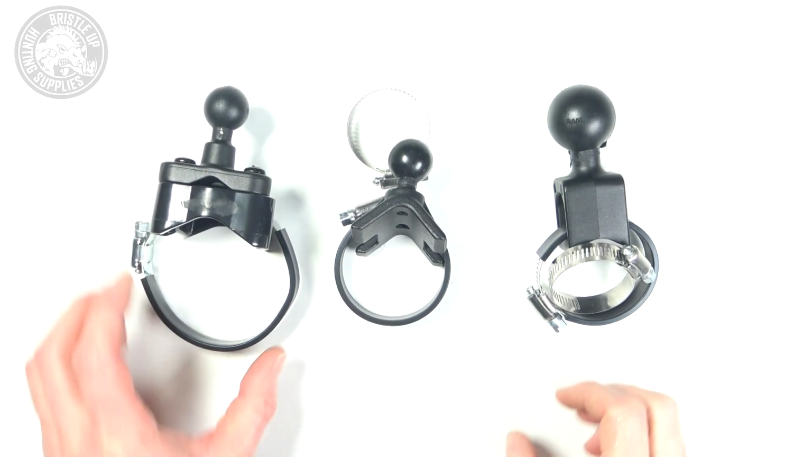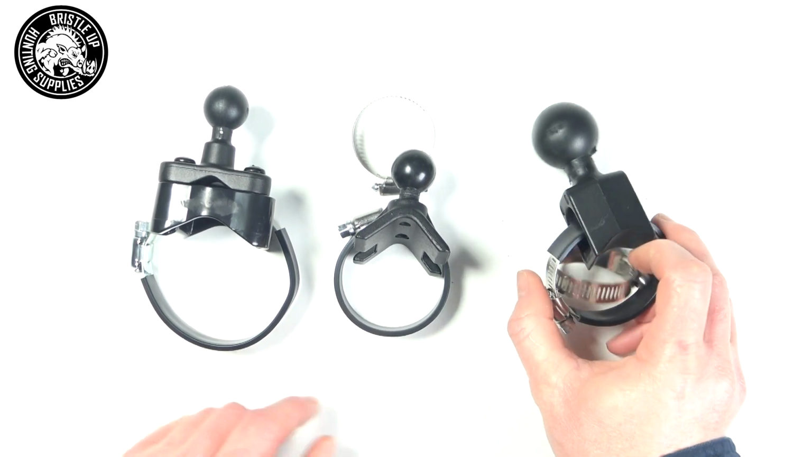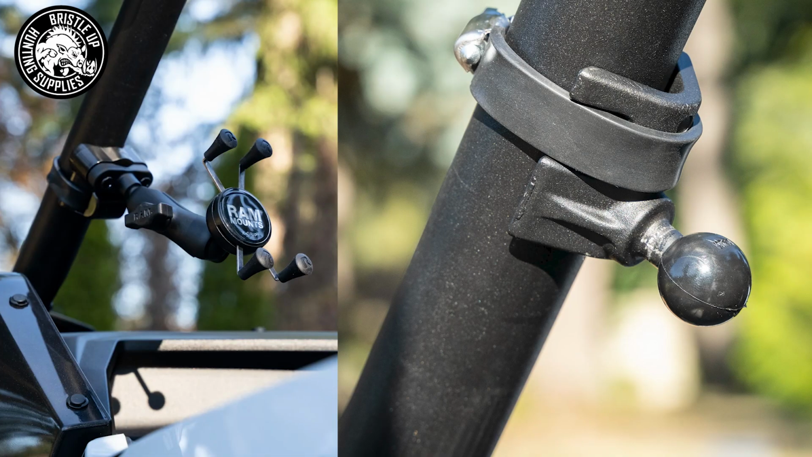We also have these hose clamp style mounts that are great for the bigger bar work you see in a lot of buggies. They wrap around the bar and can be tightened up for a firm fit to hold your tablet or monitor. There are 2 main styles of these hose clamps, both available in B and C sizes.